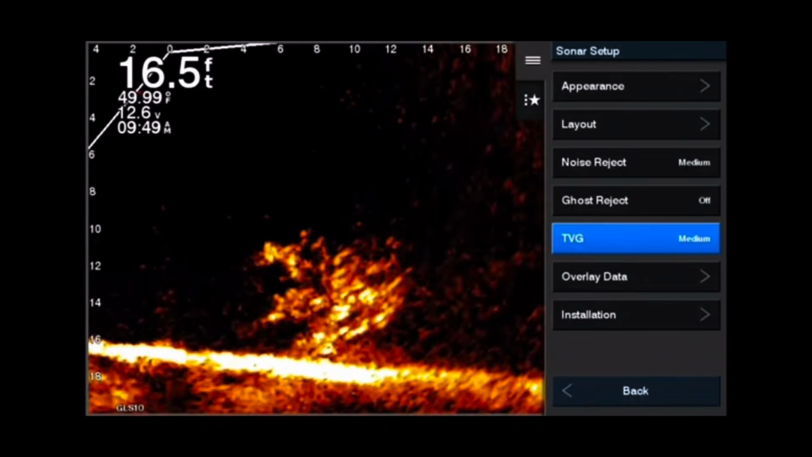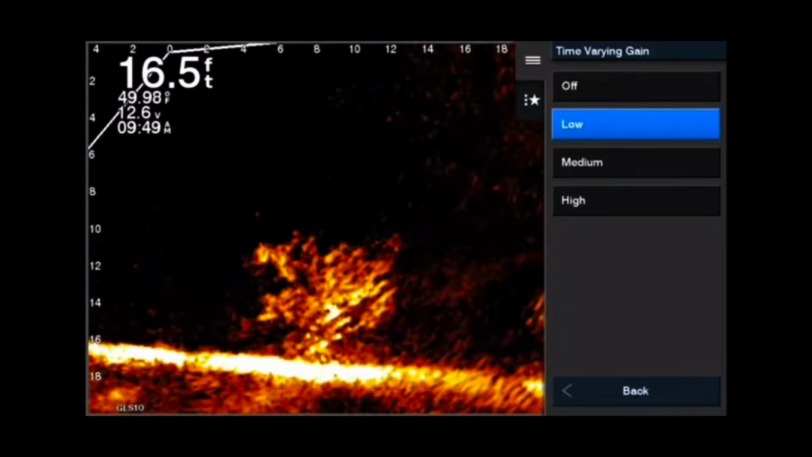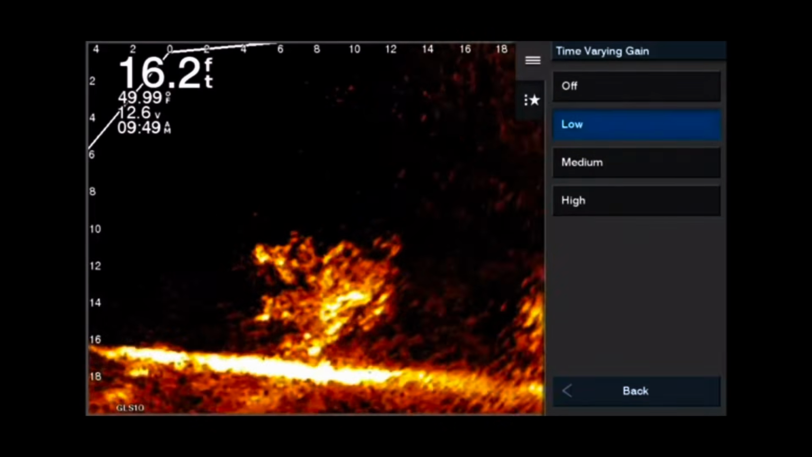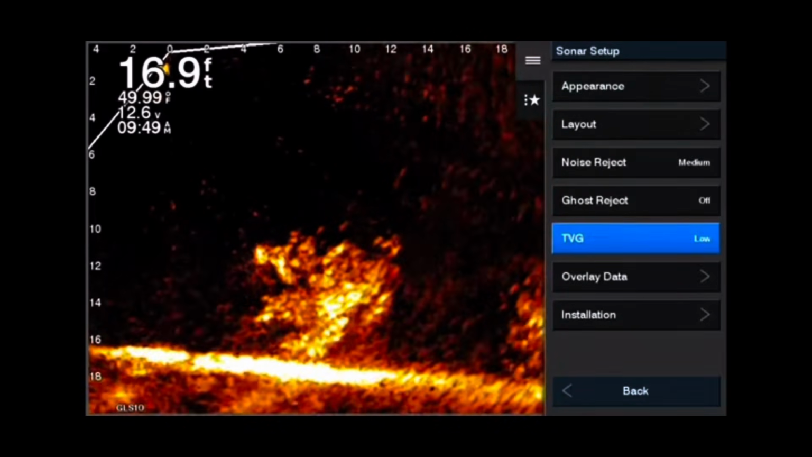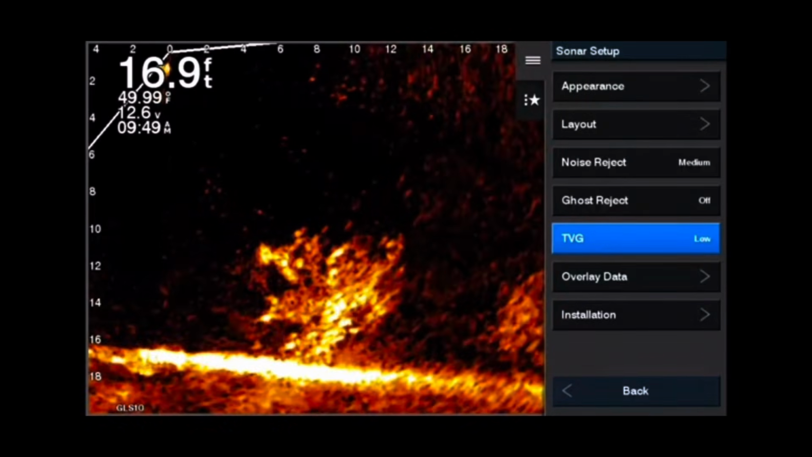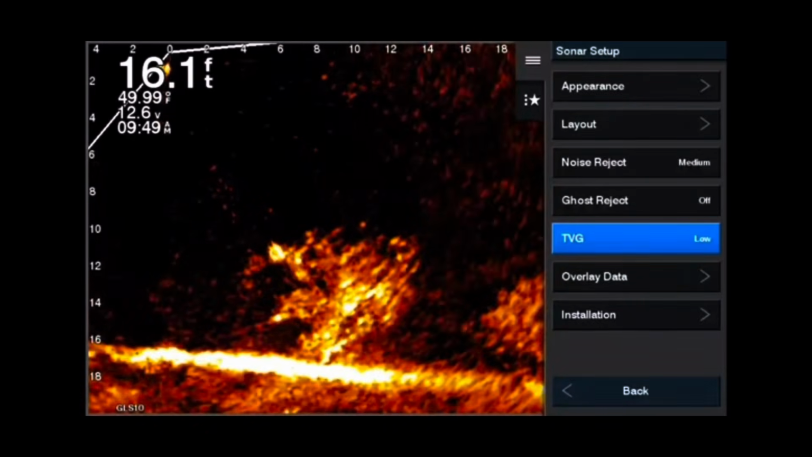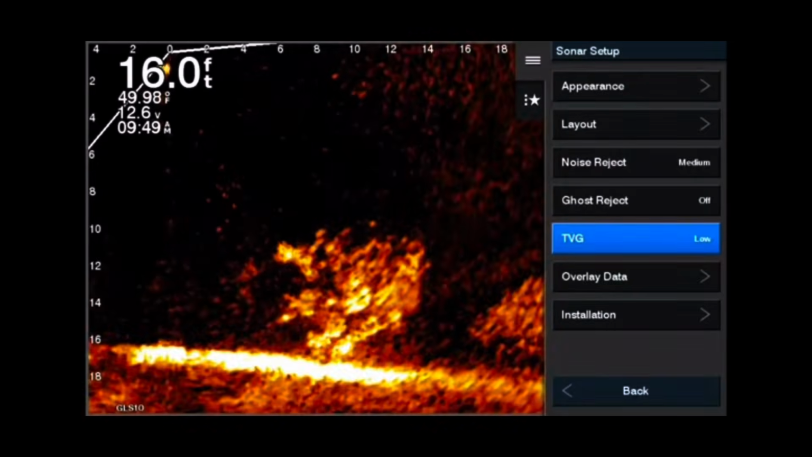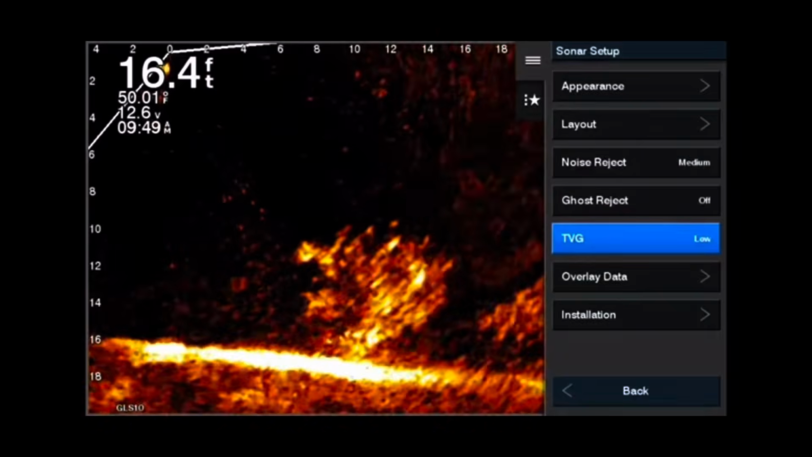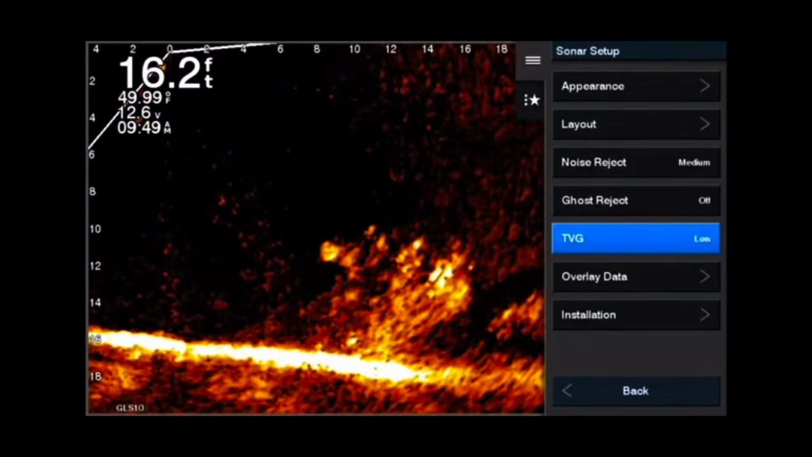So what I like to do is, and I'm going to show you what medium and low also do. Low is my preferred setting. Low helps clear up that upper left-hand corner window, but it still allows your jig to show up. Now, by understanding that returns at the top of the water column are always going to be stronger than returns at the bottom of the water column, and knowing that TVG equalizes those returns, then you'll understand what adjustments you're actually trying to make.